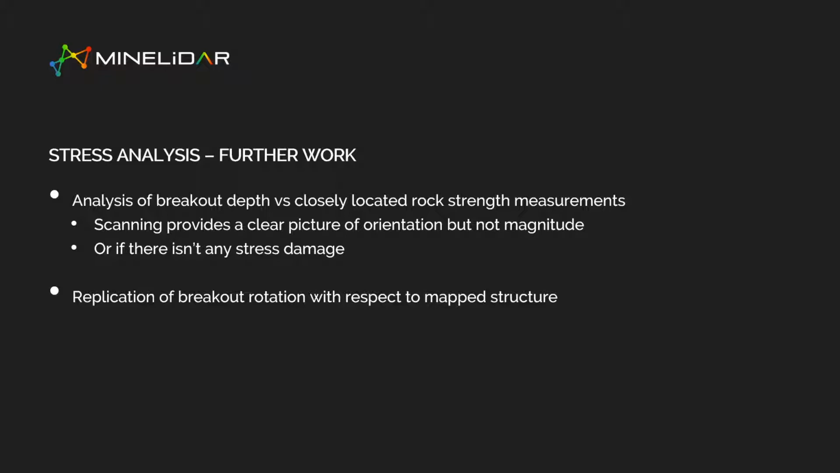There are papers about that, so we'll have a play with that and see what we get. Again, it starts getting interesting there where you can't necessarily determine the full depth of failure, especially where you've got sections that are buckling but haven't actually fallen out yet. And then we want to try and replicate that stress rotation, the spall-out rotation, as well.